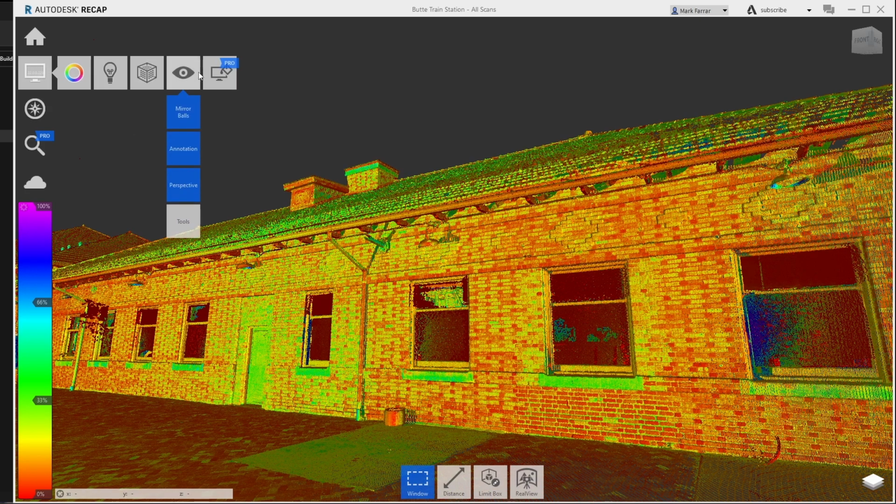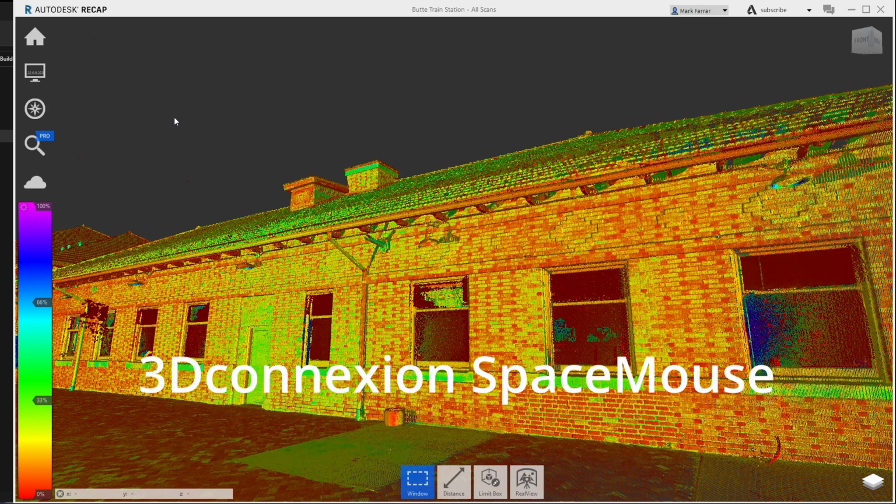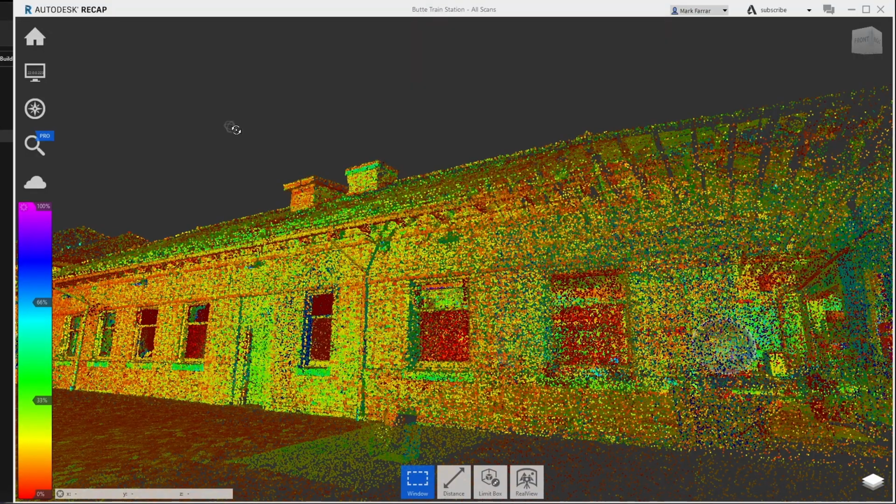All these scans were done on a tripod. Mirror balls are on. Perspective view is on right now. So using ReCap, and I did buy a new 3D Connexion Space Mouse Pro. Just so you guys are aware, Space Mouse does not work with ReCap. Autodesk, do you hear me? I'm still using keyboard and the center mouse button to navigate. So I hold the shift, hold my center mouse button, which puts me in the orbit, and now I can move around.